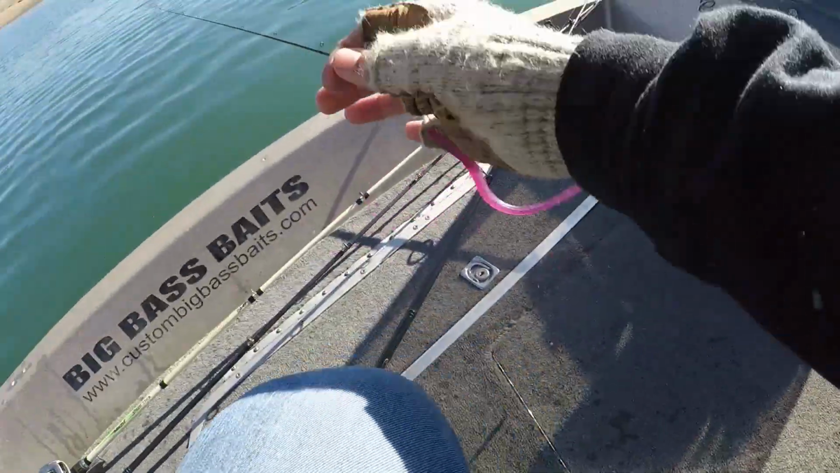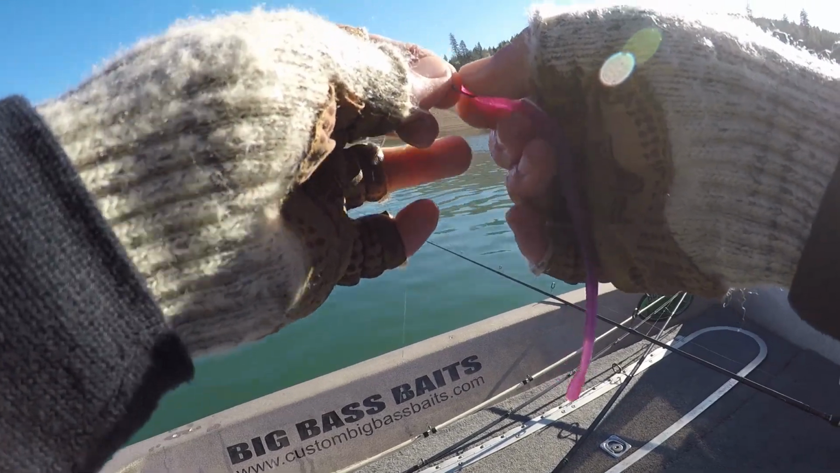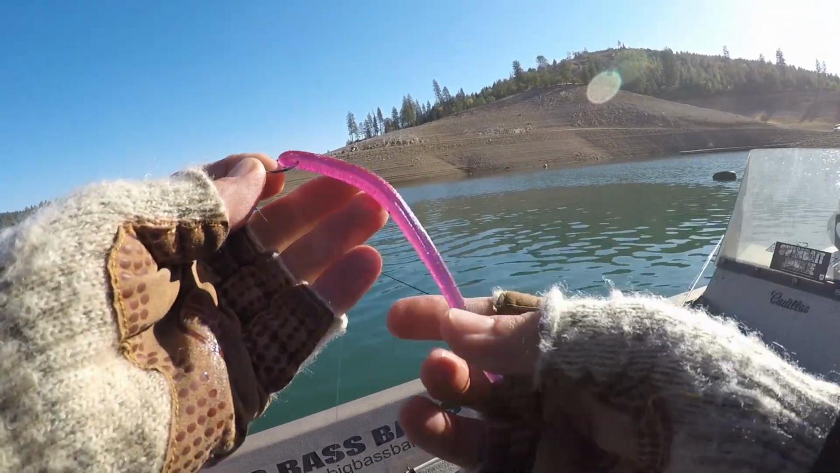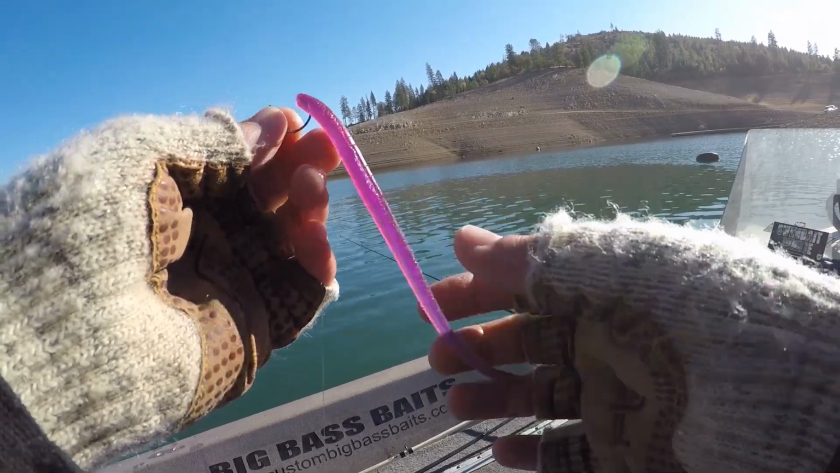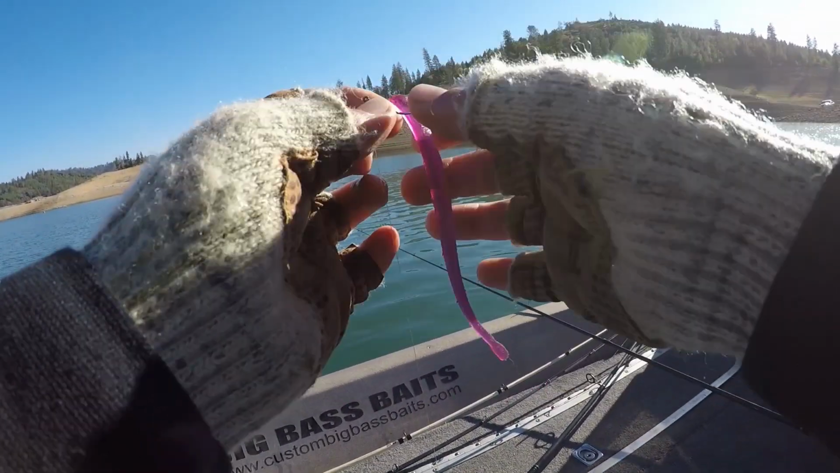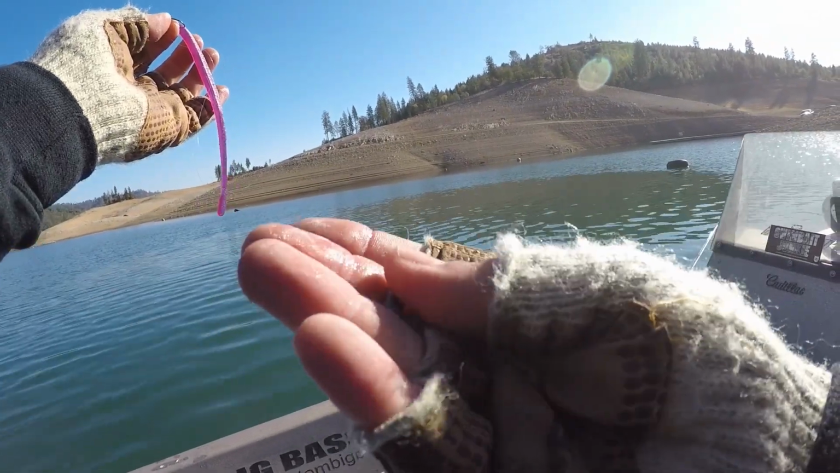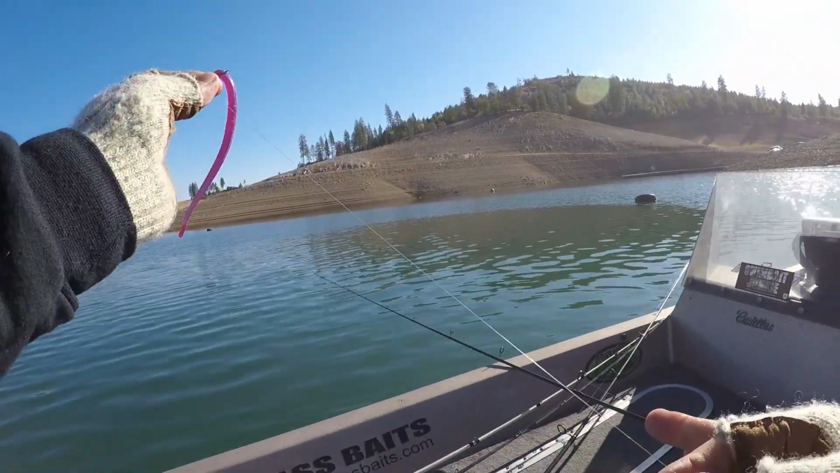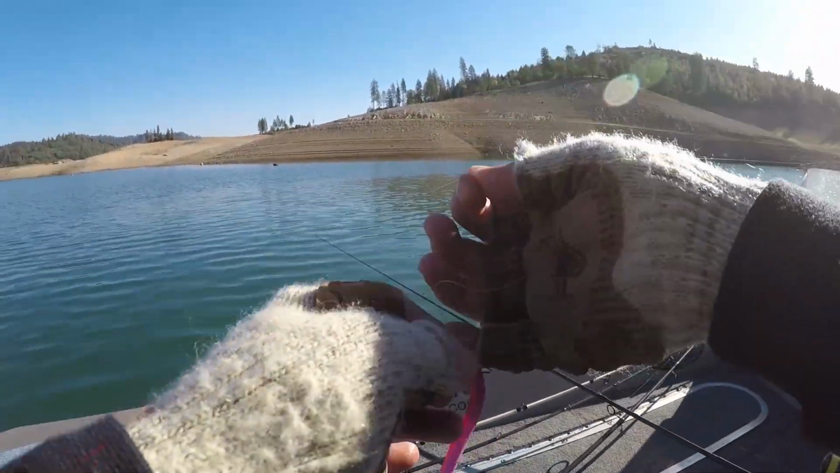So what we're throwing is a drop shot. This is a really, really good setup out here at Shasta. Got us just a 6-inch straight tail. This is a robo worm in morning dawn color. This is like a drop shot wacky rig hook. I believe this is a 1/4 ounce, just straight drop shot weight. Little, I don't know, 12, 13-inch dropper. 6 pound leader. My dad opted for the 6 pound yesterday.